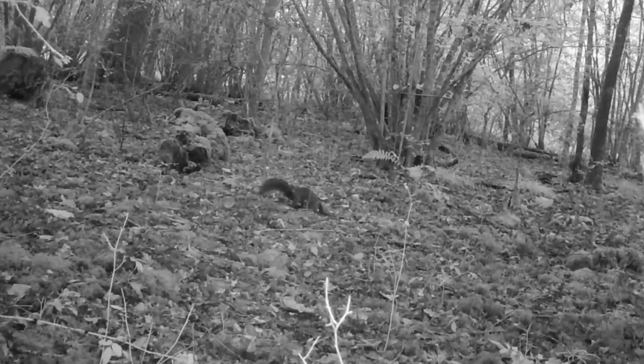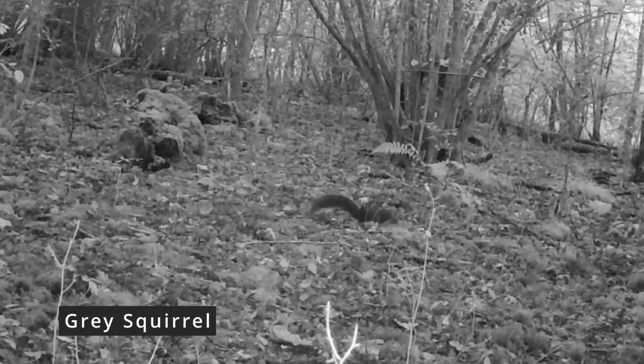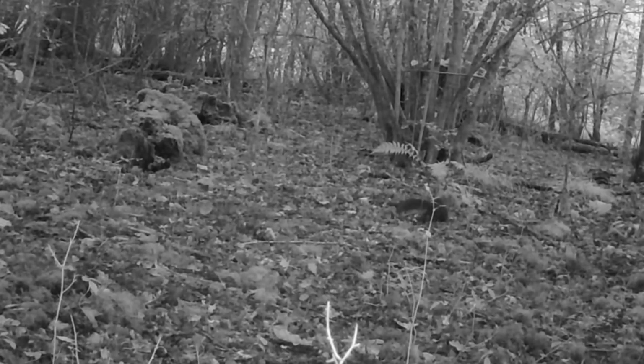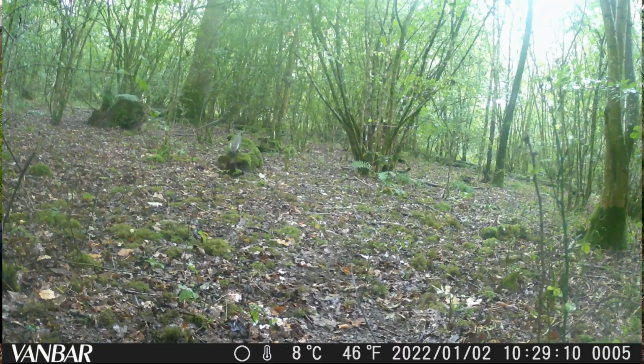I think there's a squirrel. I don't know if you can see that. I would say most likely a squirrel. If there's a pine marten, I'm well chuffed. But I would say probably a squirrel. But there's no way of zooming in, as far as I know. What else have we got? Let's press OK on that one. Let's see what we got.